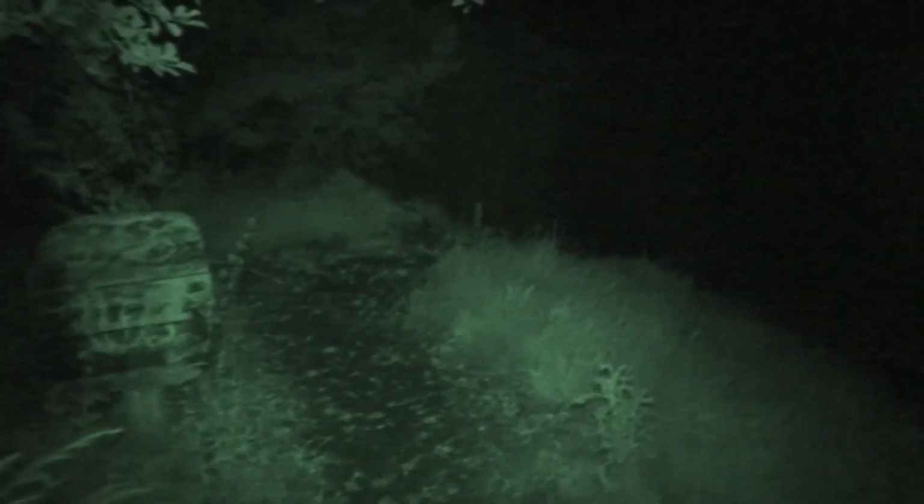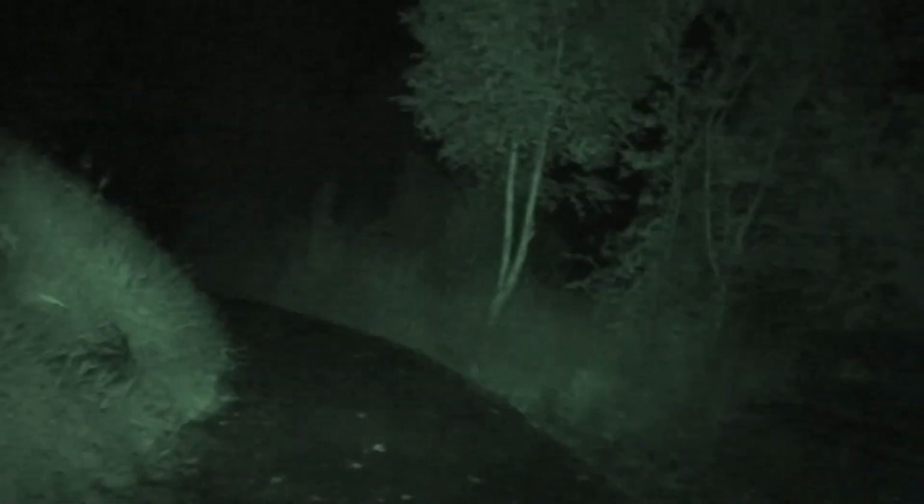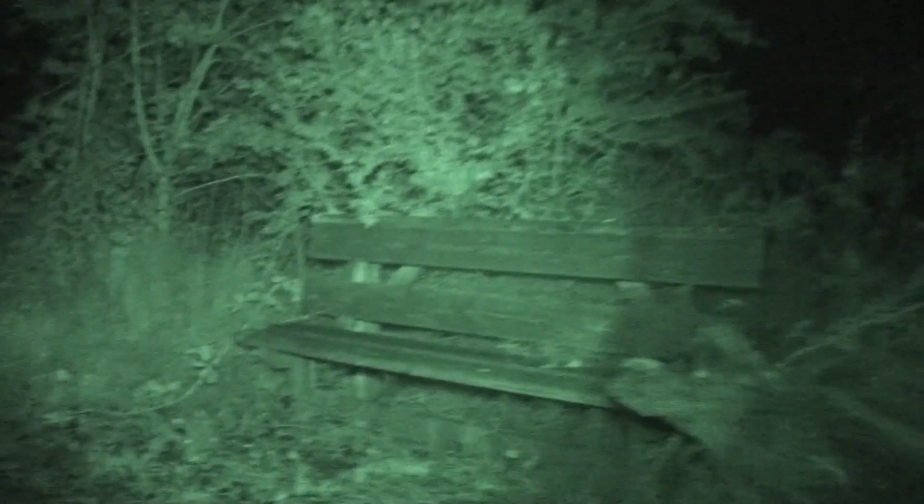Oh, that's a remnant or a representation of Croagh Patrick up there. So on the map of the garden we would be in County Mayo. There's a wee seat to sit on.